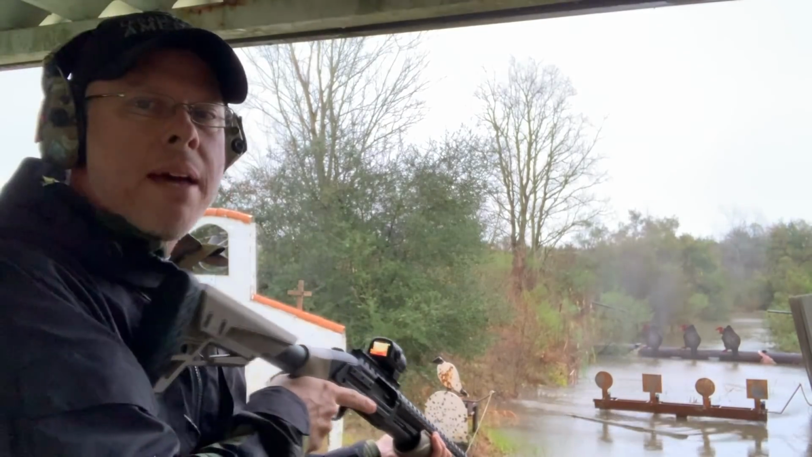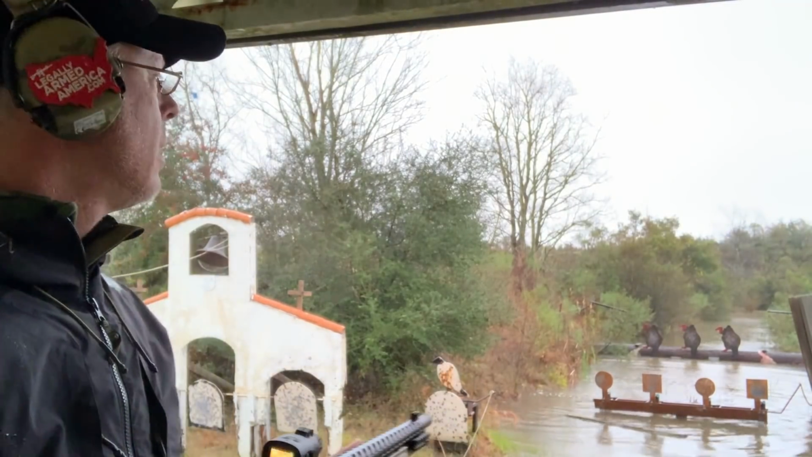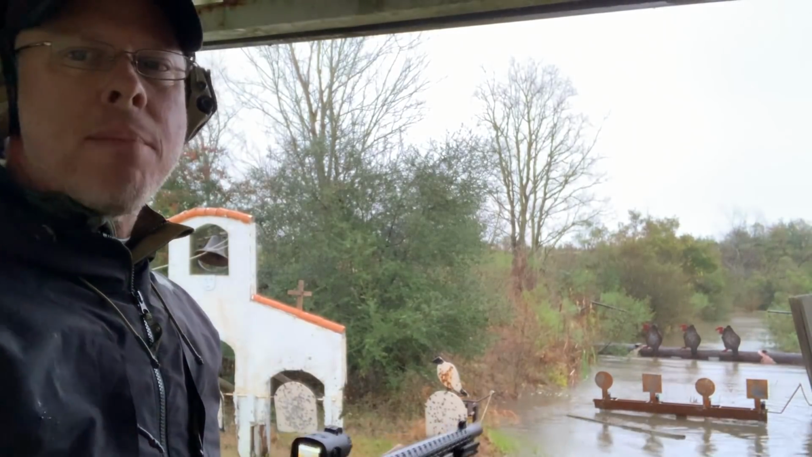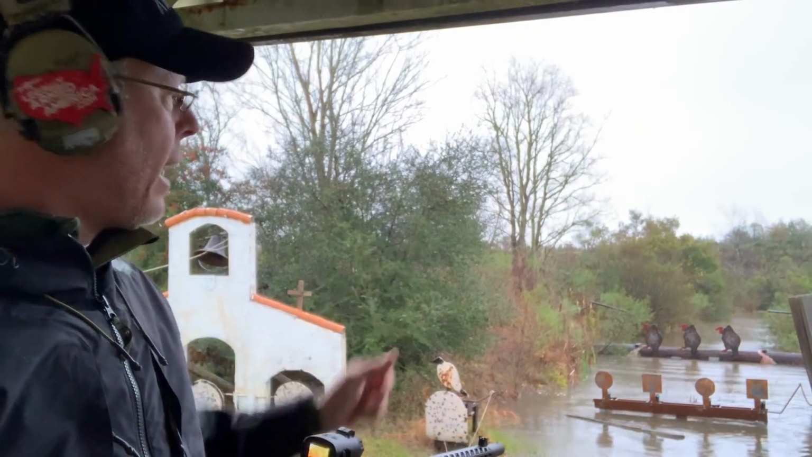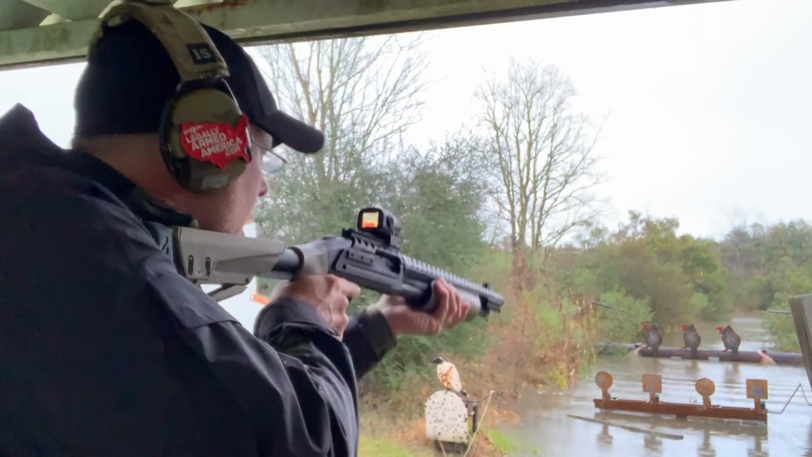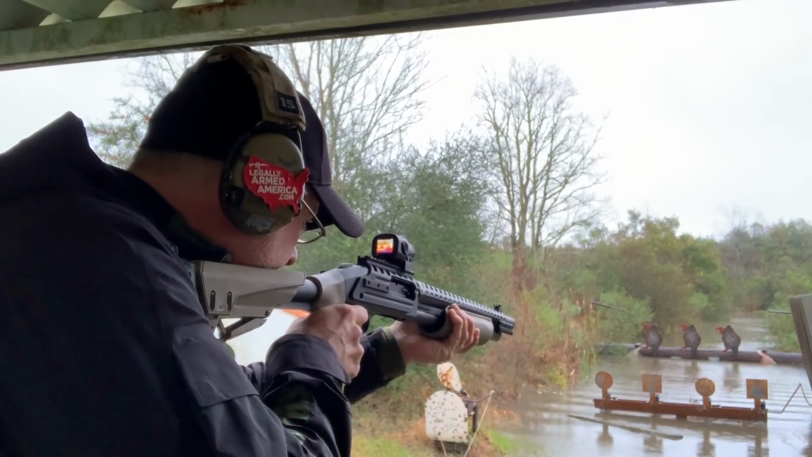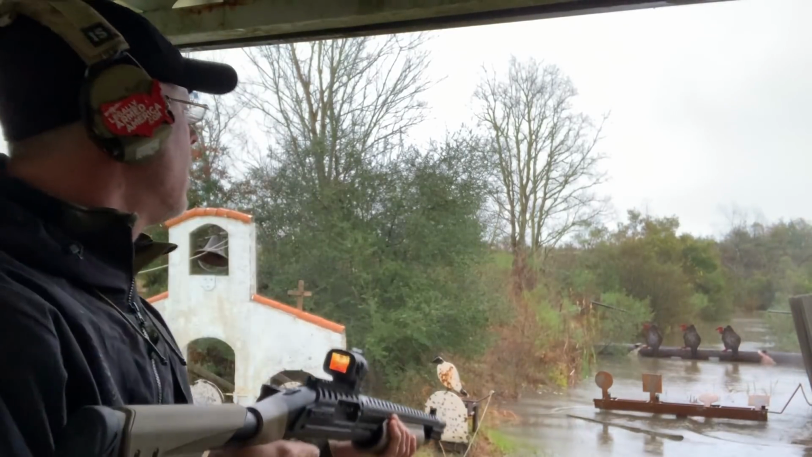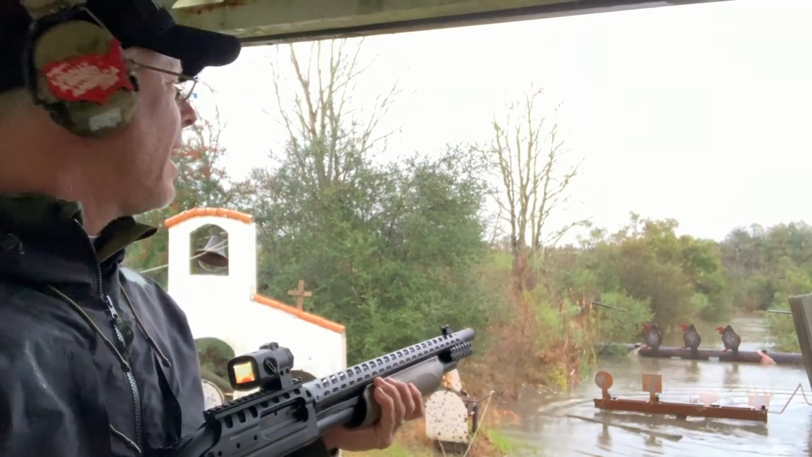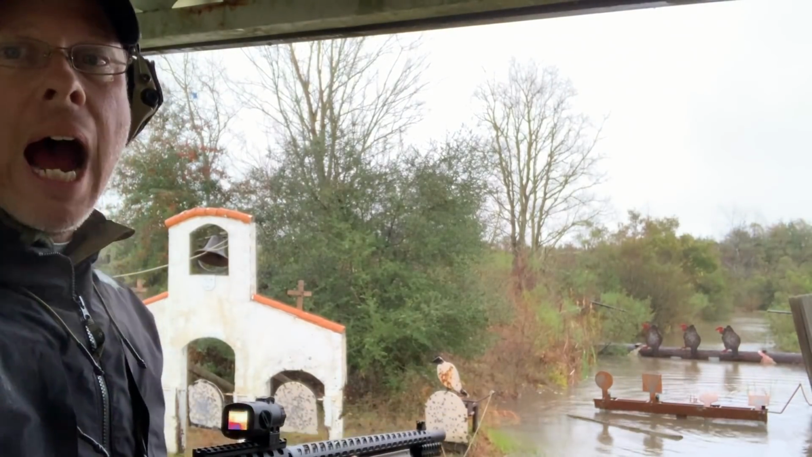All right, well, that missed it. I'm gonna go to the far right, because since I missed it, I don't know where I missed it at. So I'm going to aim for the very middle of that square steel plate on the far right over there. And let's see where I hit that thing. Okay, well, I couldn't tell, but it hit it. Maybe I could have aimed high on the first shot.